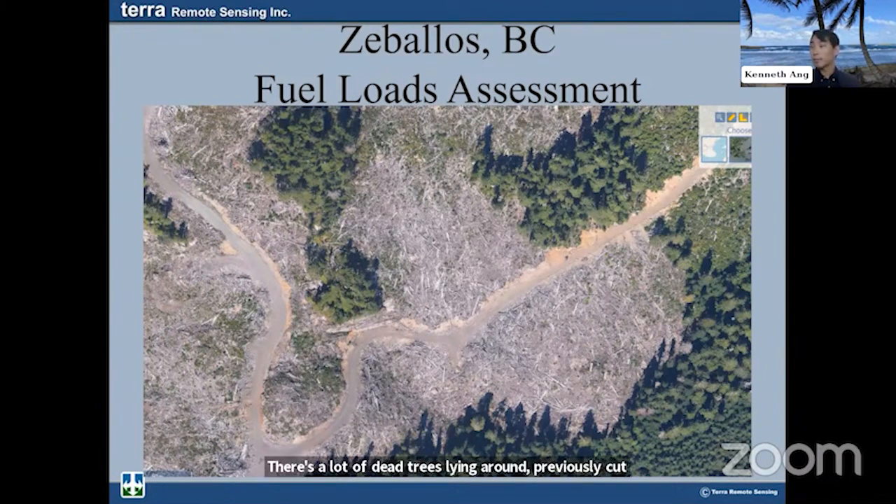If you look at stuff like that, you can run these data sets through algorithms to help quantify and detect these fallen logs. You can determine your rate of burn and all that stuff as well, right?